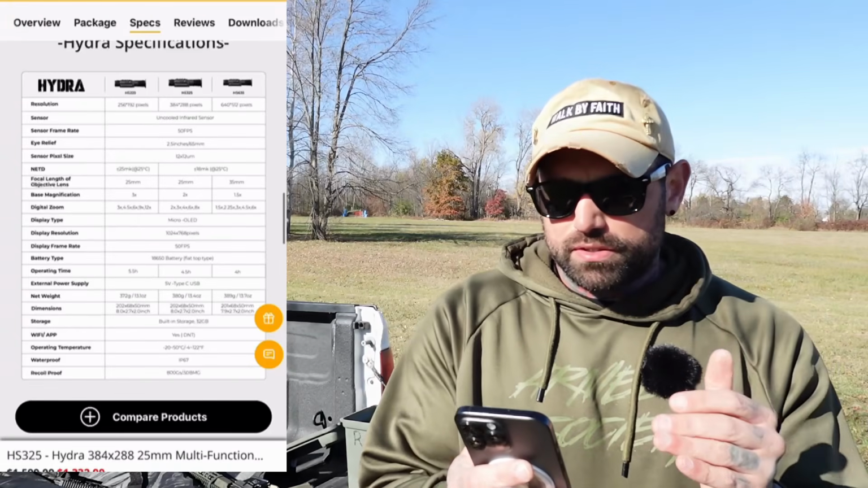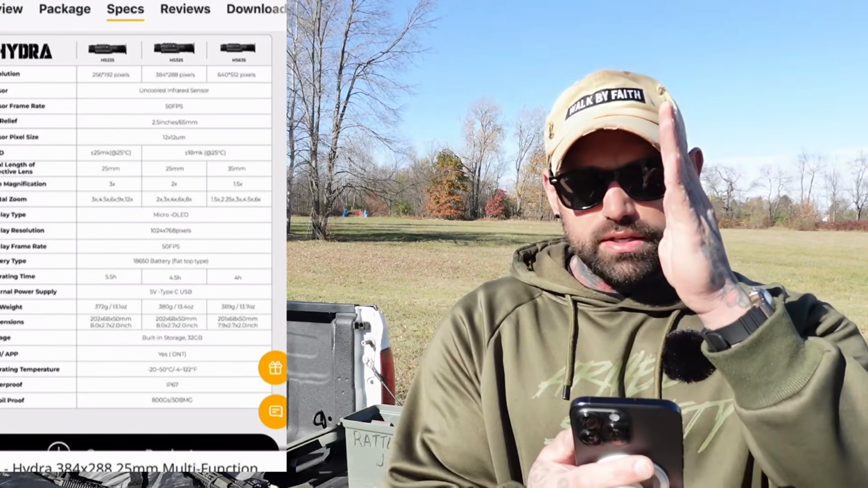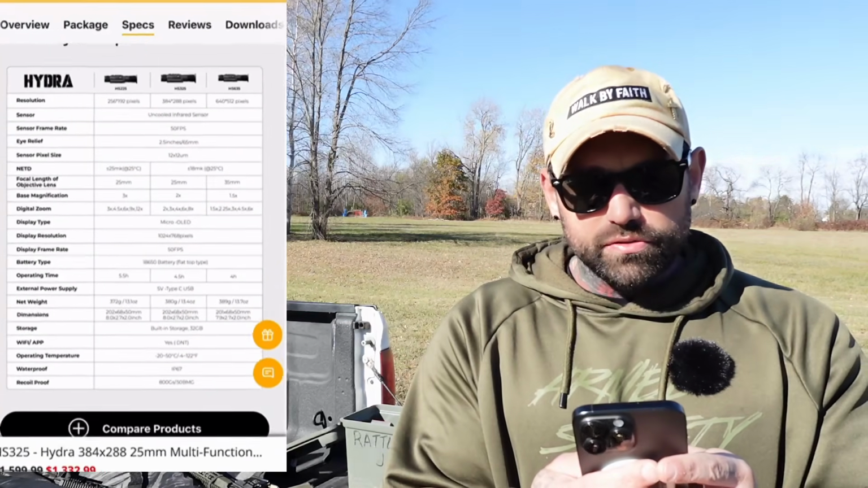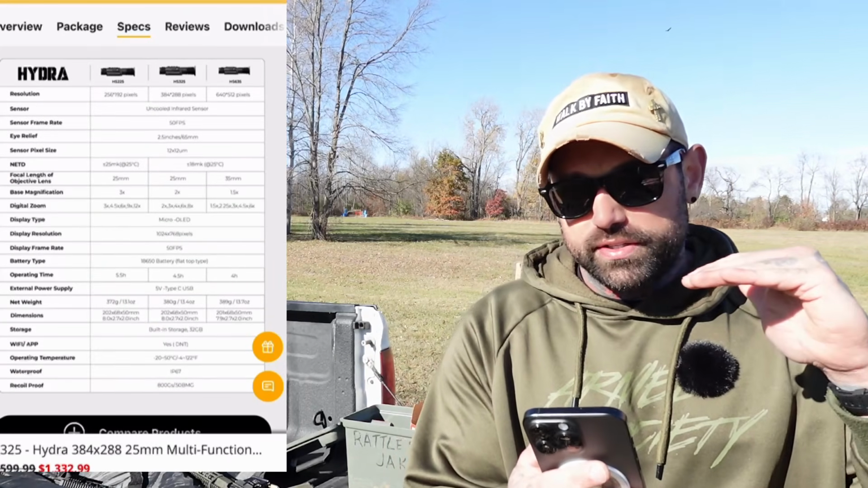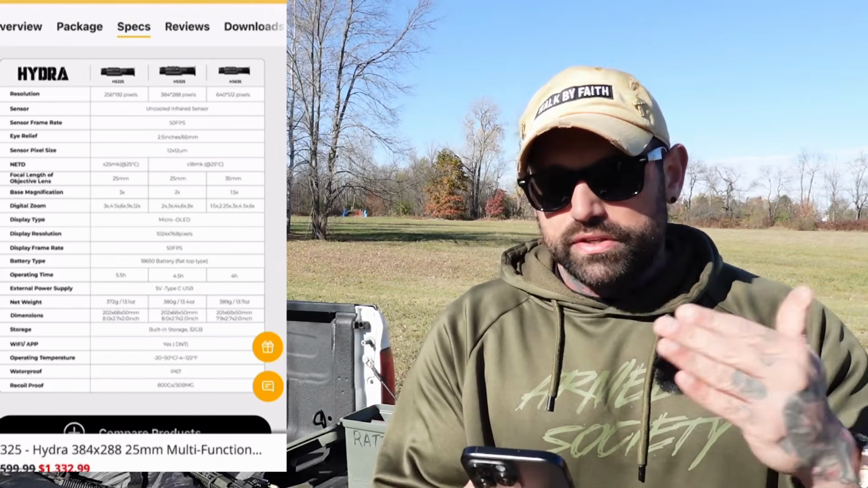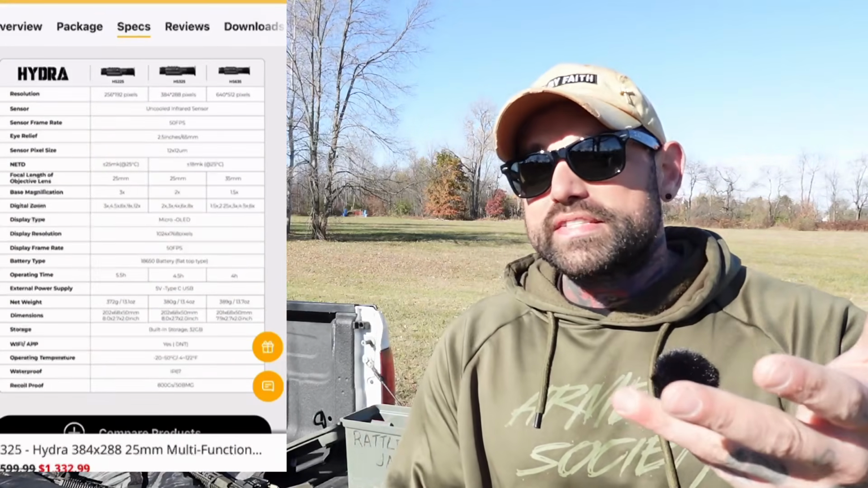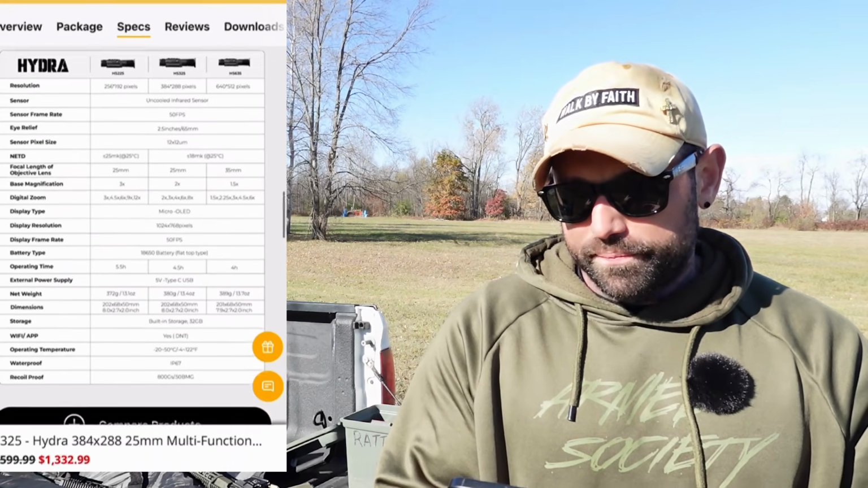So here's the comparison. So I'm gonna zoom in a little bit. And so in the middle right there, you're gonna see the 325 and then the 635 is all the way to the right. So you see that the resolution is the big difference. So your resolution for your 325 is 384 pixels, and then your 635 is 640 pixels. Obviously the resolution is gonna be different. That's where the money's going, honestly.